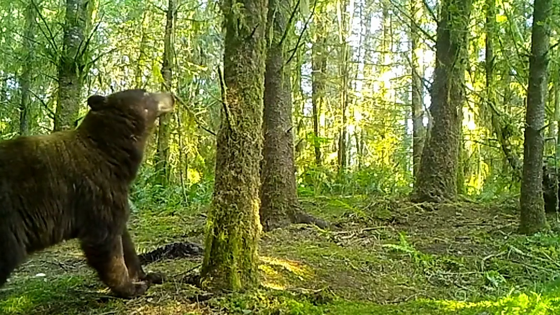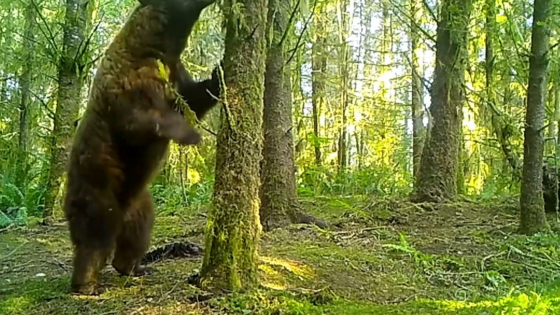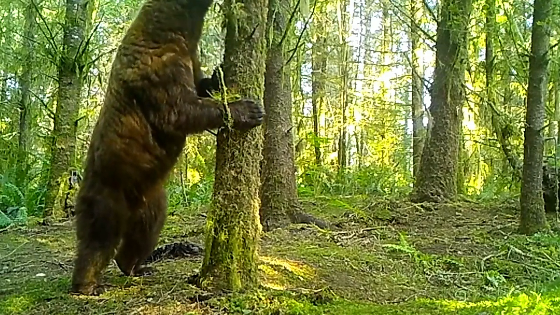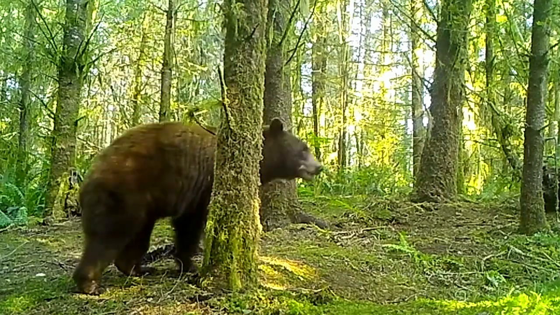2018, I set up a bunch of trail cameras in my local woods. I was looking for a big buck to bow hunt that year. Well, I didn't find many big bucks, but I did find a large black bear. He had a brown coat and had a very scarred face. I named him the Big Brown.